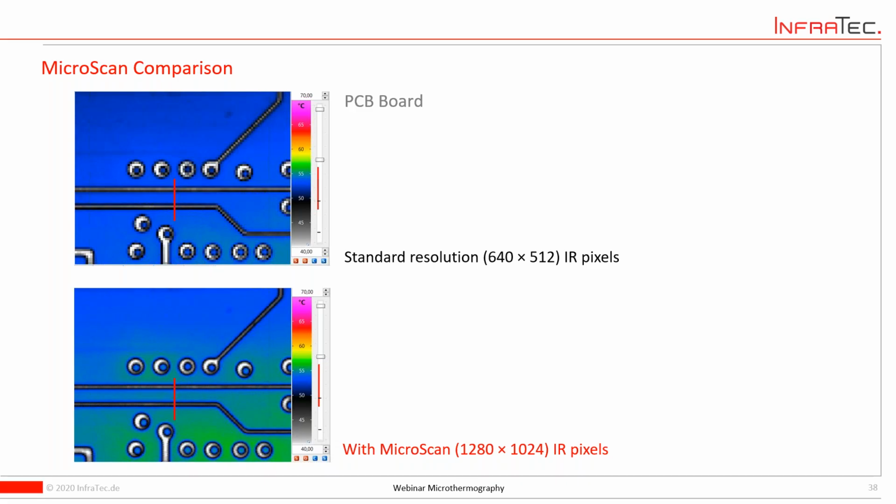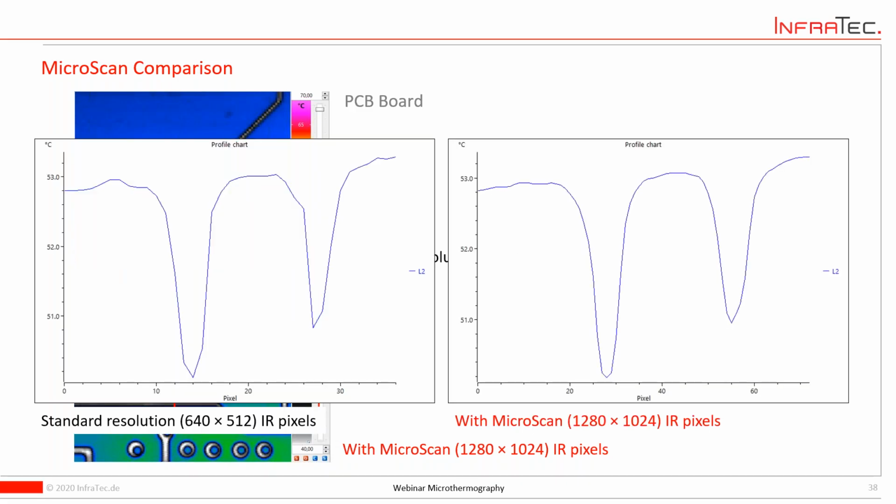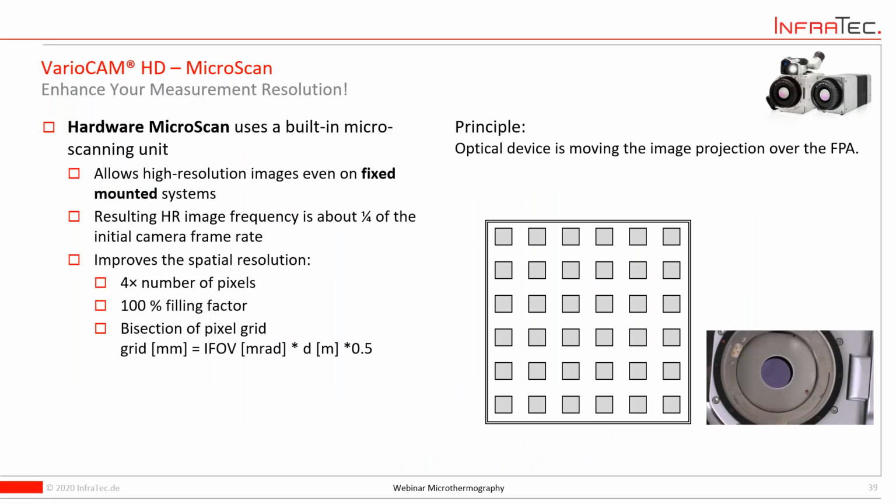And when you compare these red lines that I have here in these images, you can see on the left-hand side is the standard resolution, and on the right-hand side is with microscanning. And you see the increase of pixels over this line gives you the possibility to boost your system, increase your resolution doing such kind of microscanning. This technology is also available for the biochem models, works the same way here.